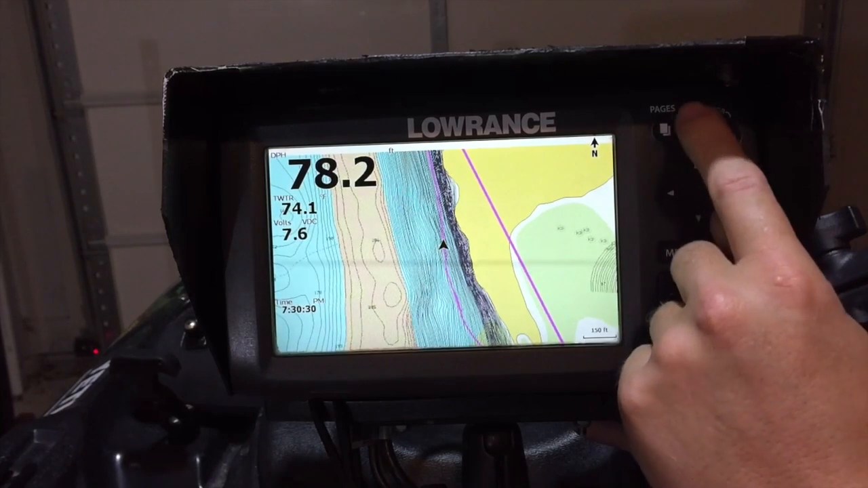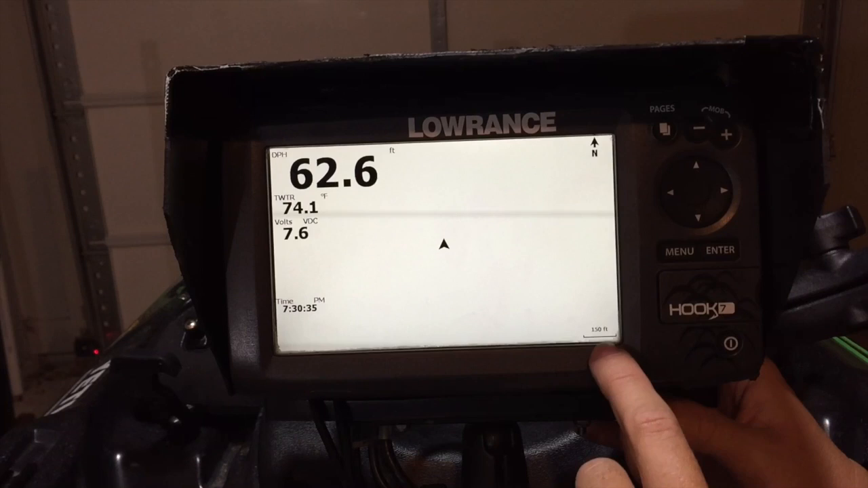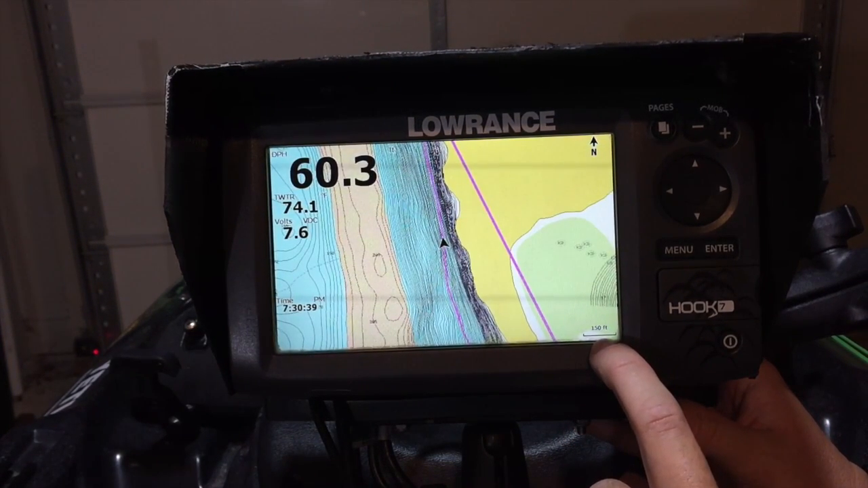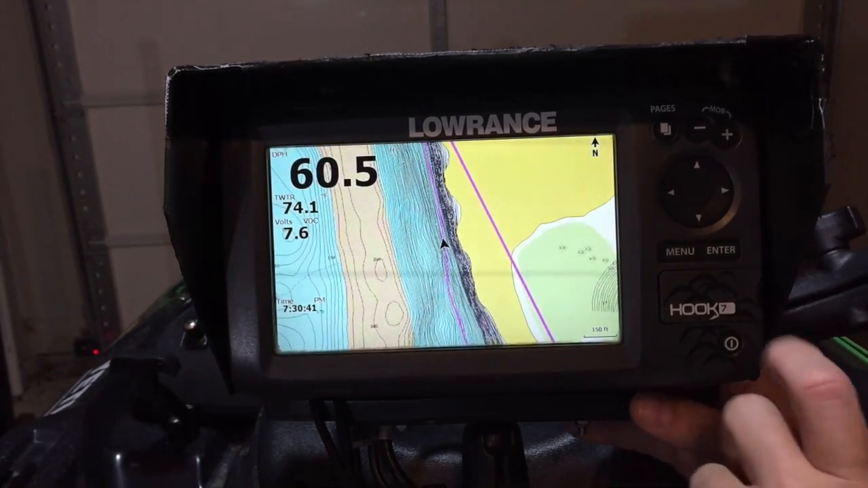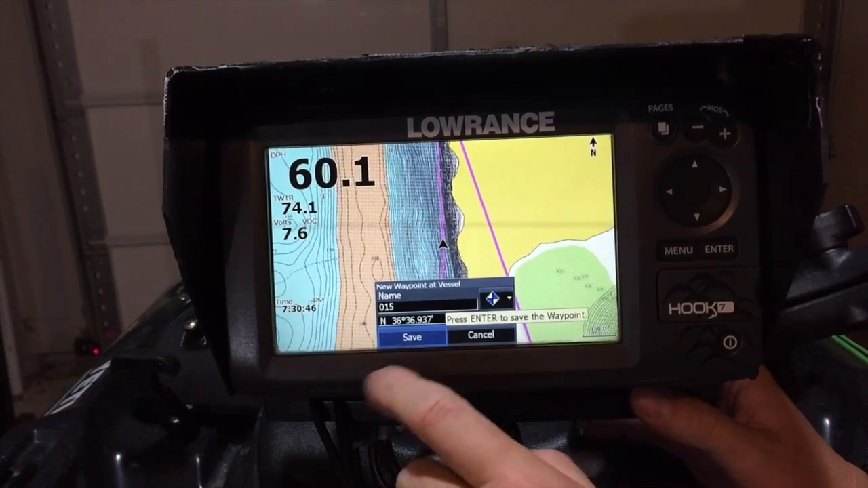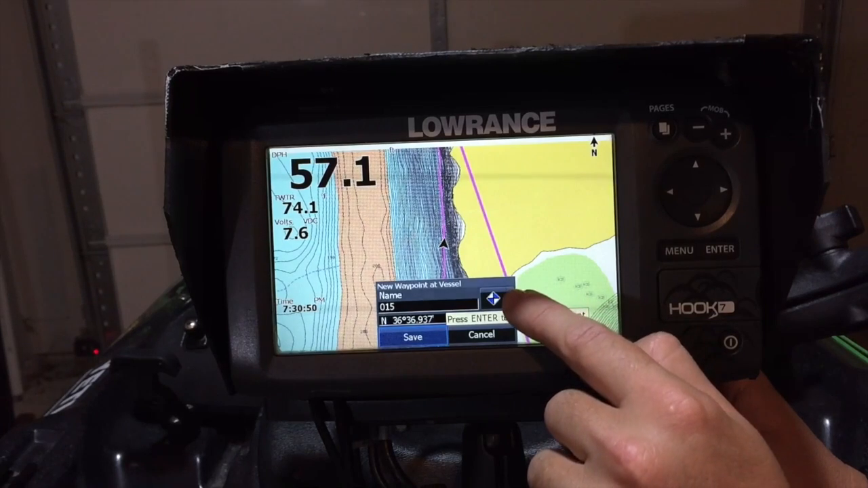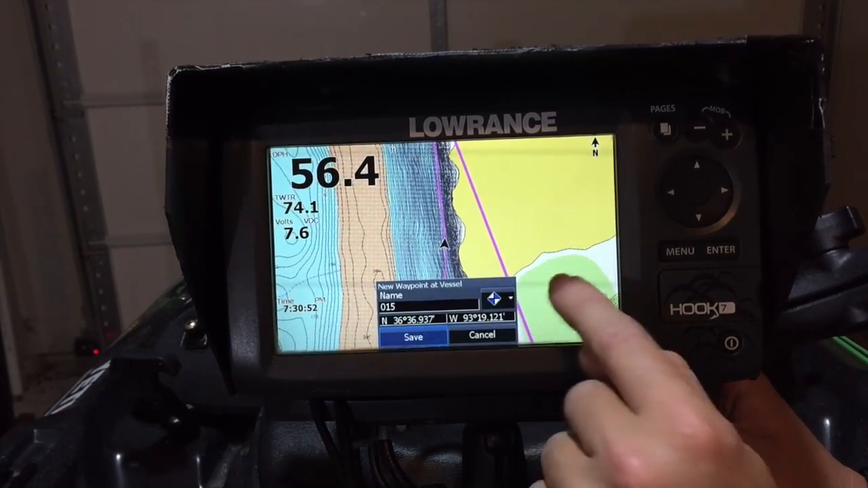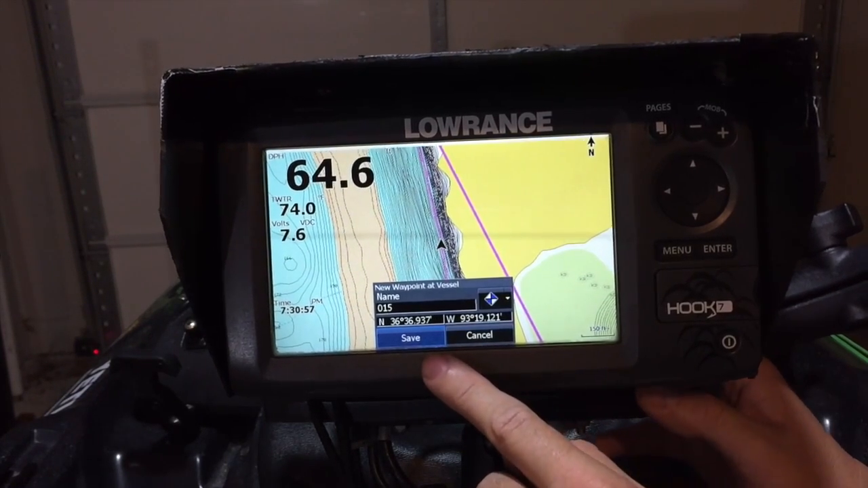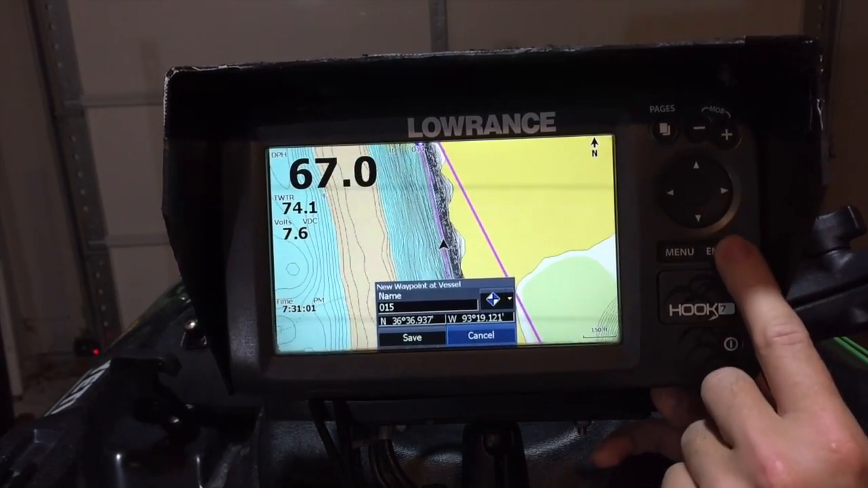Some of the other common functions you have are the zoom in and zoom out buttons, and you will see right down here, this would be as if I was 150 feet overhead. And then like we spoke about before, I can hit the enter button and I can automatically drop a waypoint. It's going to tell me my longitude and latitude, it's going to tell me the name of it, and it's going to give me the icon that's used. I can edit all of this on the fly, or I can go back later and edit it at my leisure. And then it'll just ask me would I like to save it. In this case, I will not.